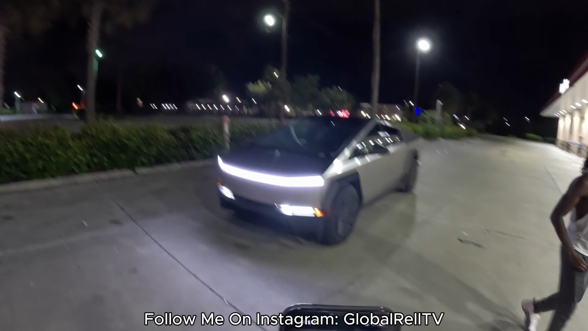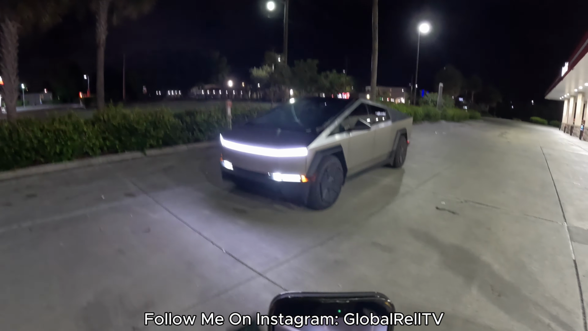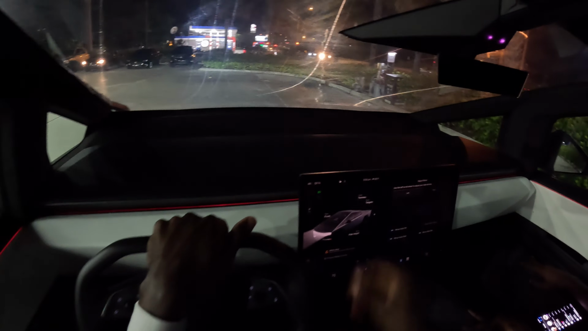Big CyberTruck. What's up? Oh shit. Thank God. Alright.